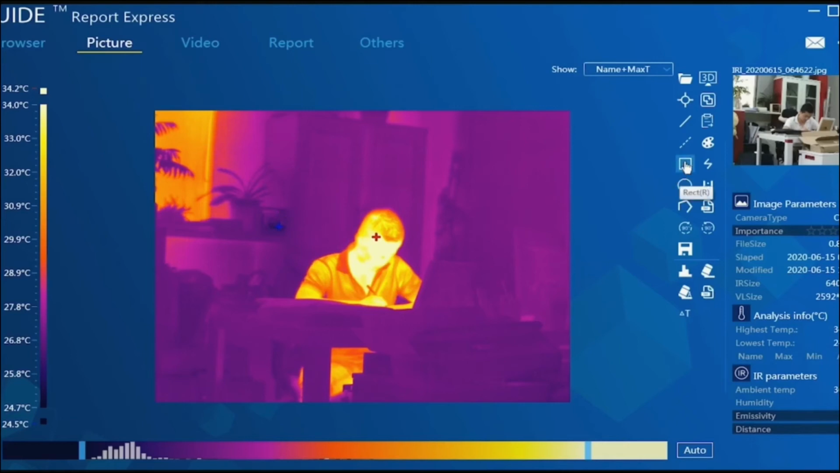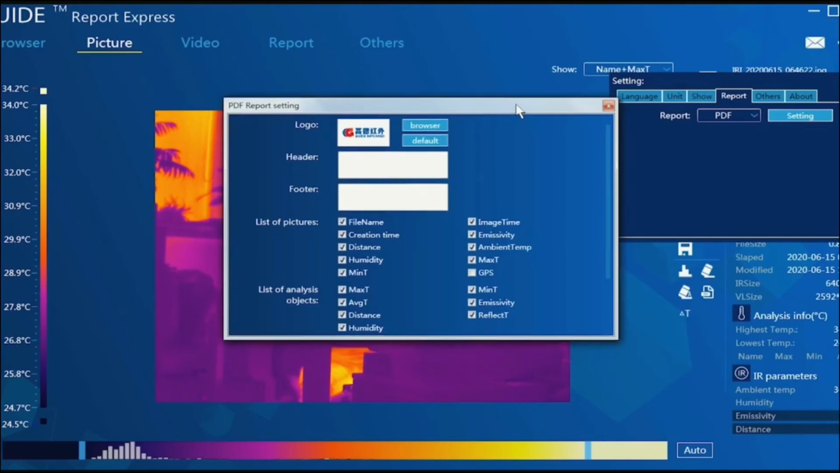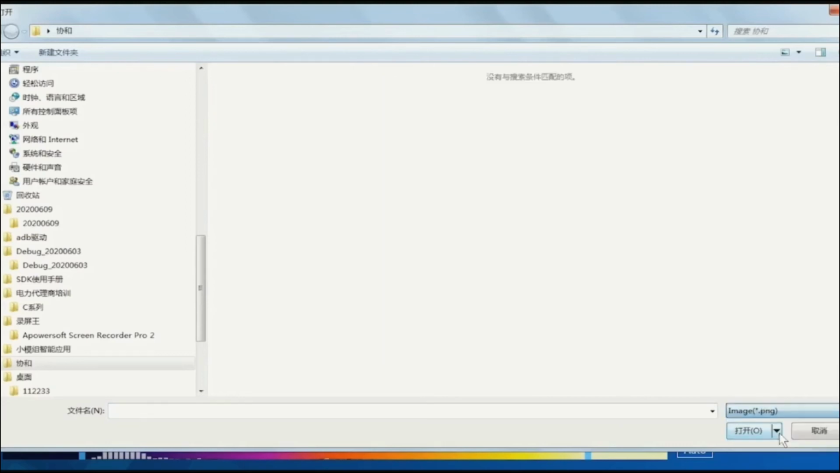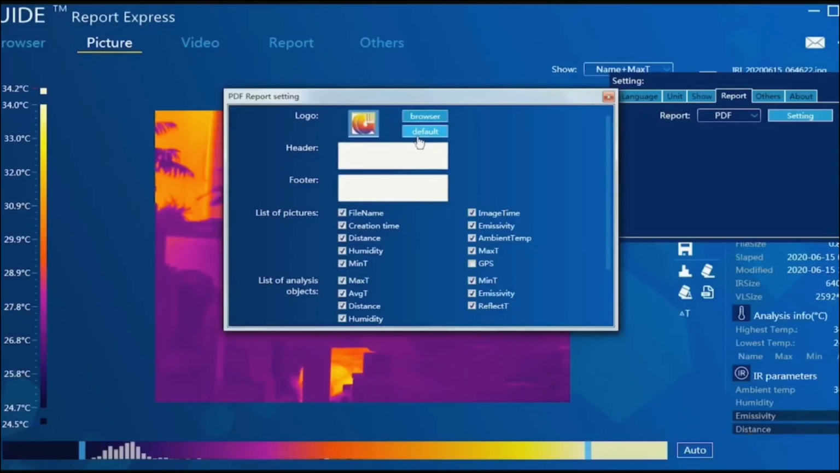Before you generate the report, you need to set what kind of report you need. Okay, go to Report and Settings. Here you can see the standard logo on the report is Guide Infrared. If you want to change it to your logo, it's okay. Let me show you. Choose one logo on your computer. Okay, now the report has your logo.